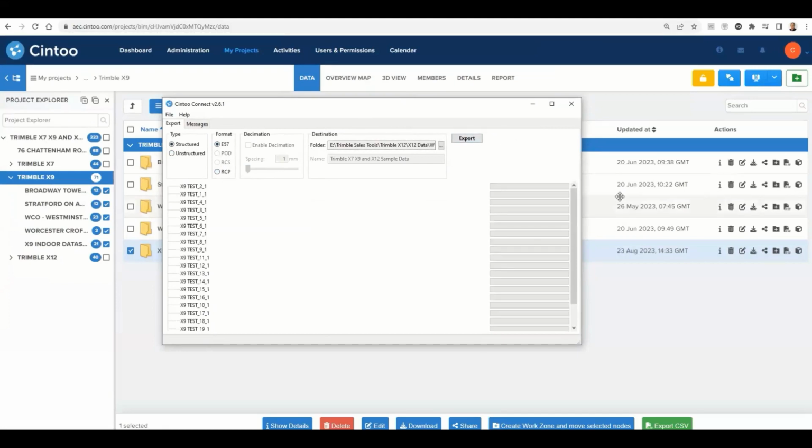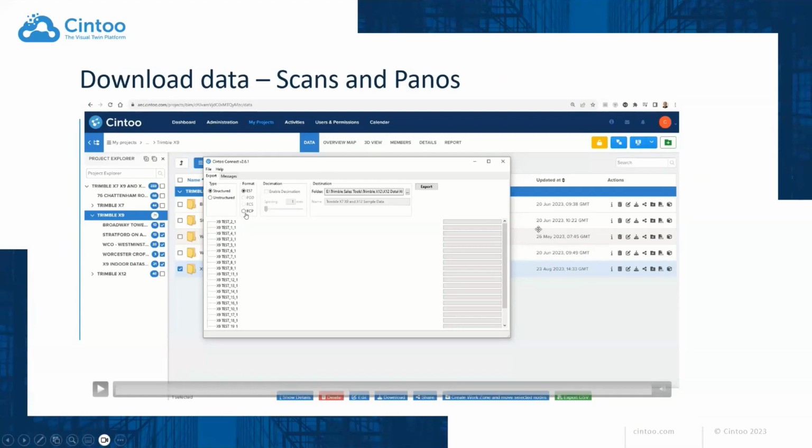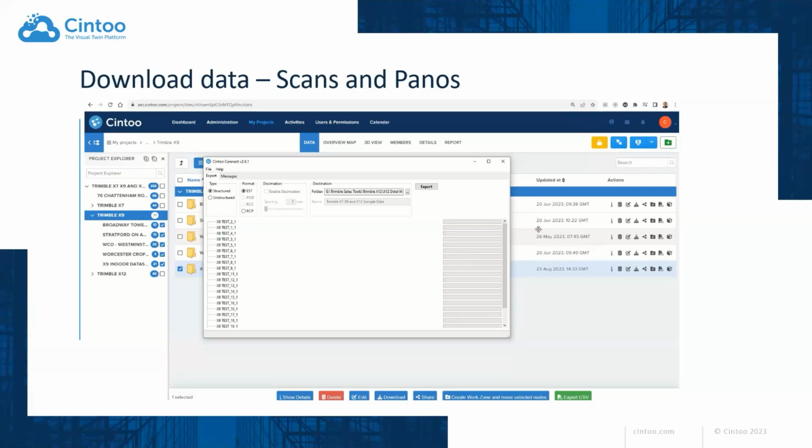If you choose to do so, you can also decimate the point cloud on export, either to E57 or Recap. Even though you are uploading the full complete point cloud with no decimation on import, it does offer you the ability to decimate the point cloud on export if you choose to do so. It's the customer's choice.